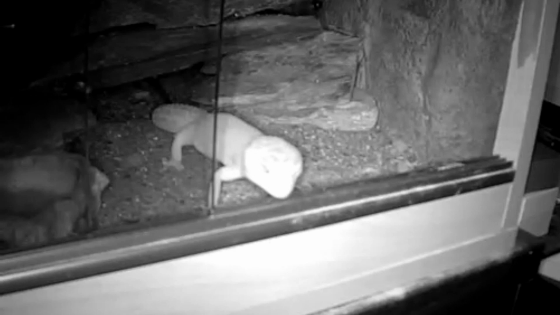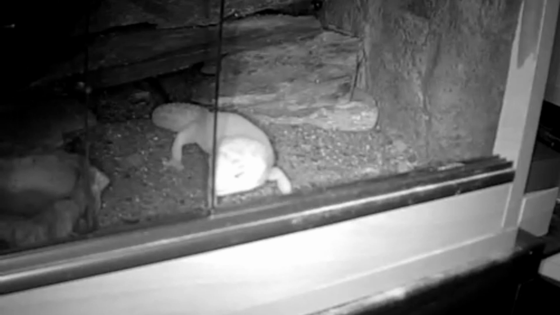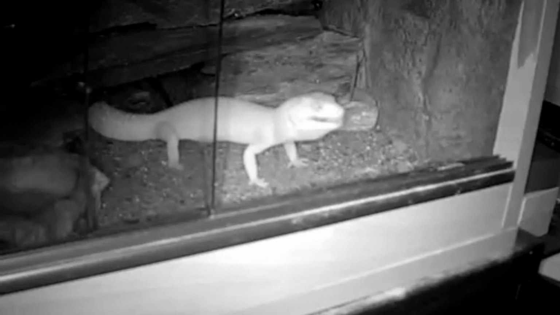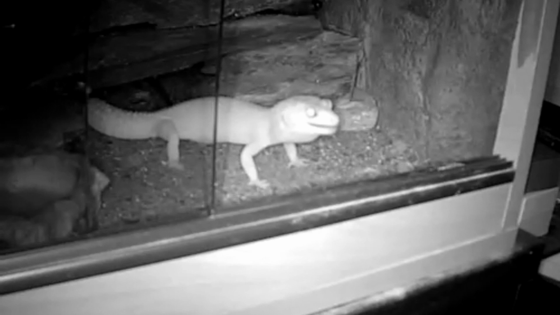Now, unfortunately for Zig, she is so light and she's near the front of the camera that you can't see much detail in her face. I'm just trying to get another cricket for her. This is difficult. Try to tongue feed in the dark. Oh! There you go. Oh, that splattered in my eye. Oh my god. I'm literally behind a camera. I'd say I'm about 2 foot away from her maybe,